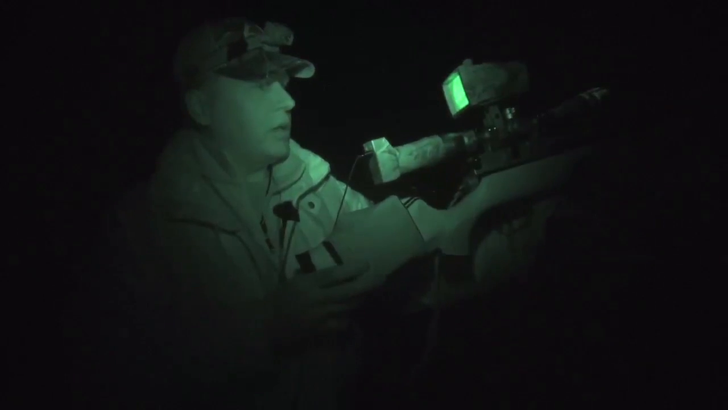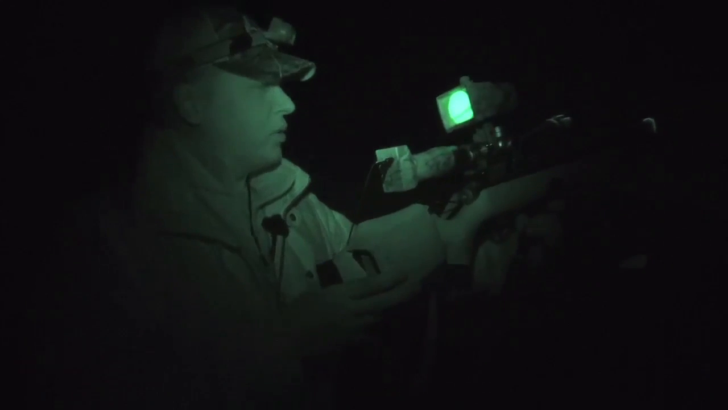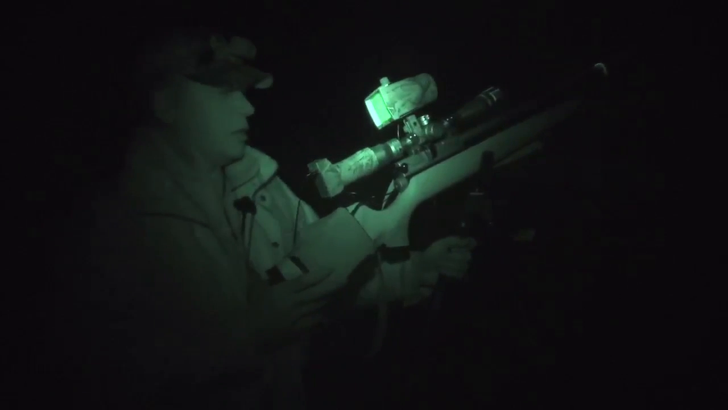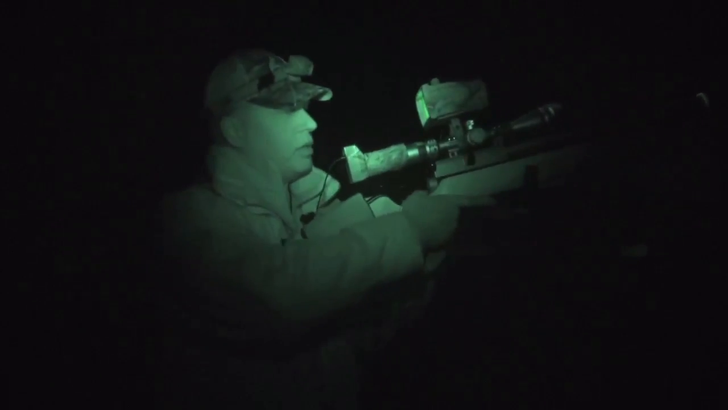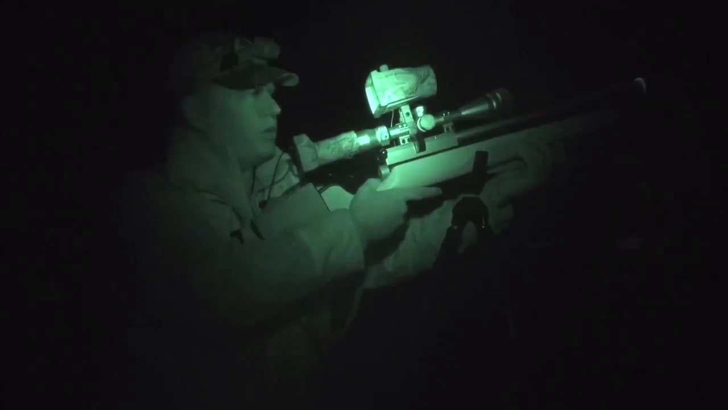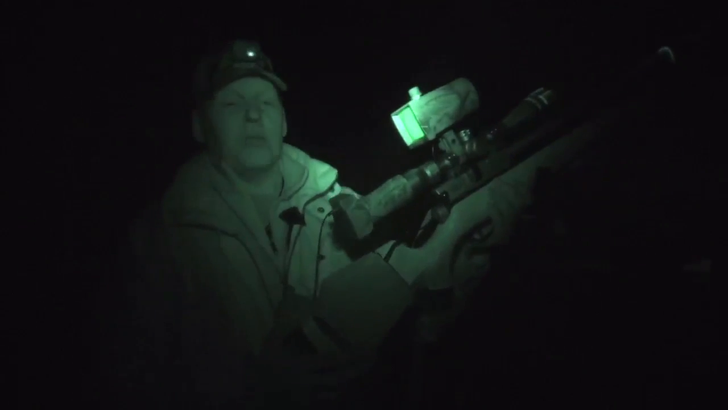As you can see, I've got the Vanguard B62 shooting sticks with a pivot on top, and it's literally just manoeuvring the Marauder around, scanning up into the beams, nice and steady. And as soon as you find a bird, all you need to do is just address the rifle, nice and steady. And I tell you what, those crosshairs, they barely move. Really strong, solid shooting position. But like I say, I don't think we need to worry about being quiet now, because I think we've cleaned them out. So let's go and have a count up.